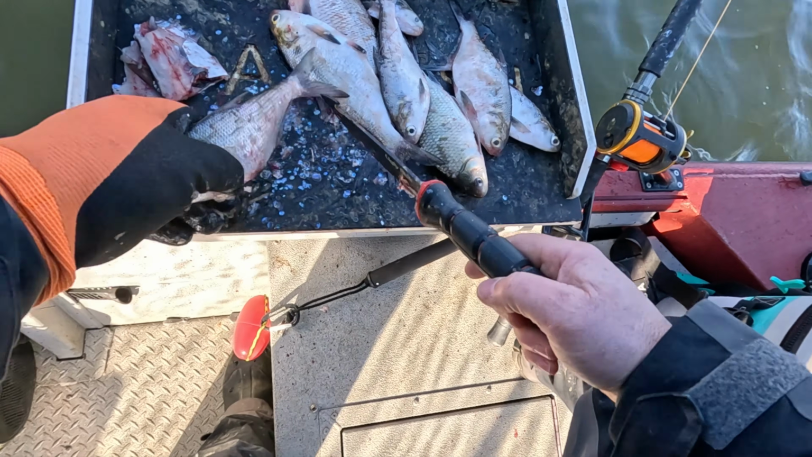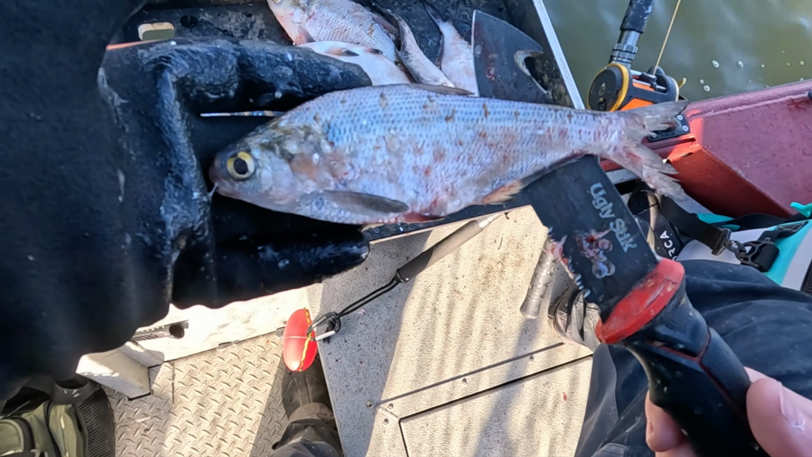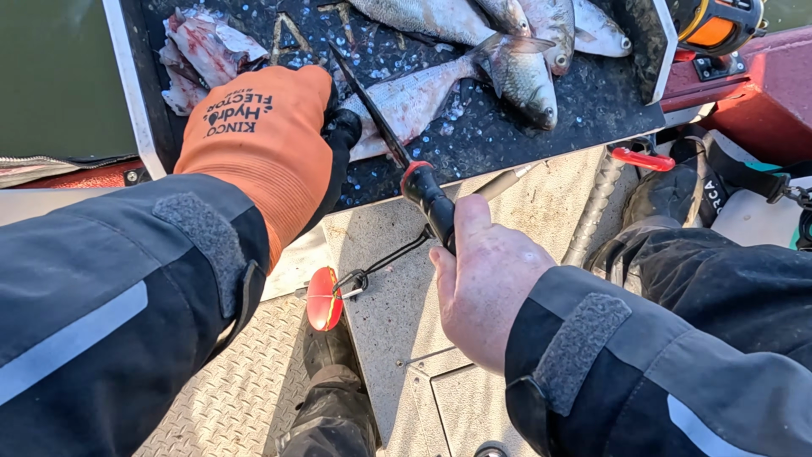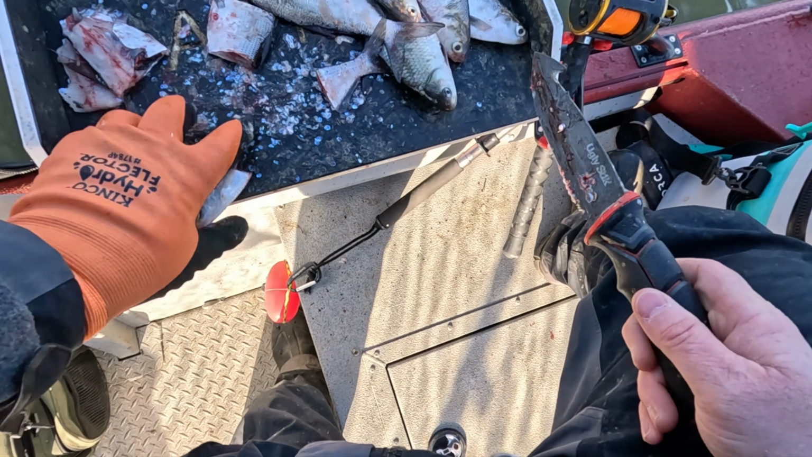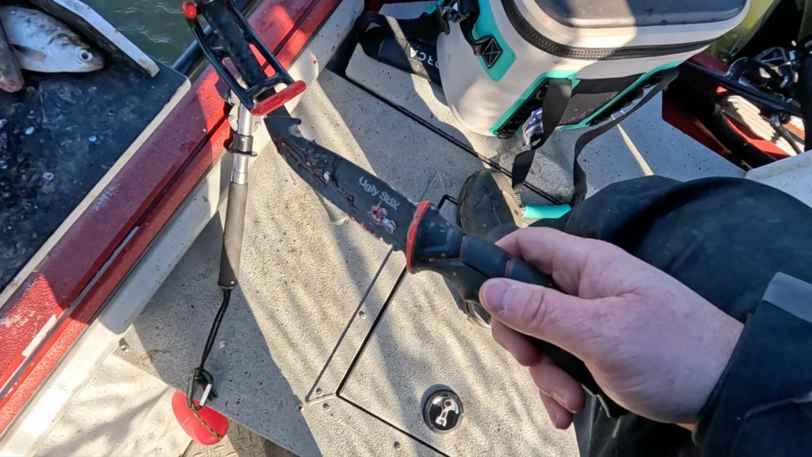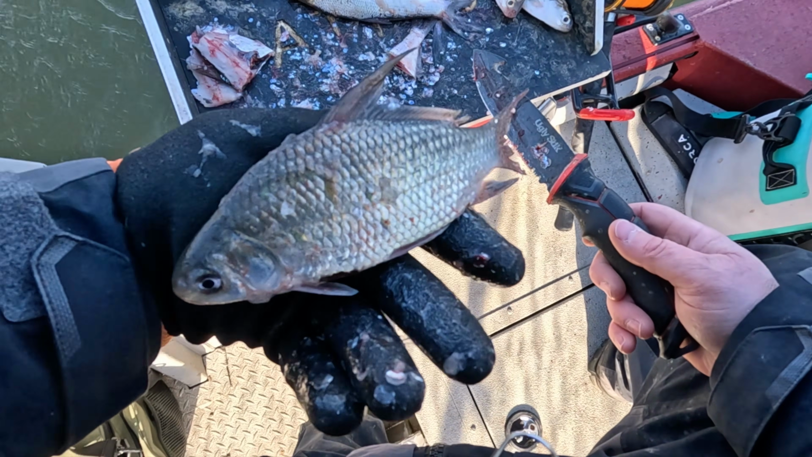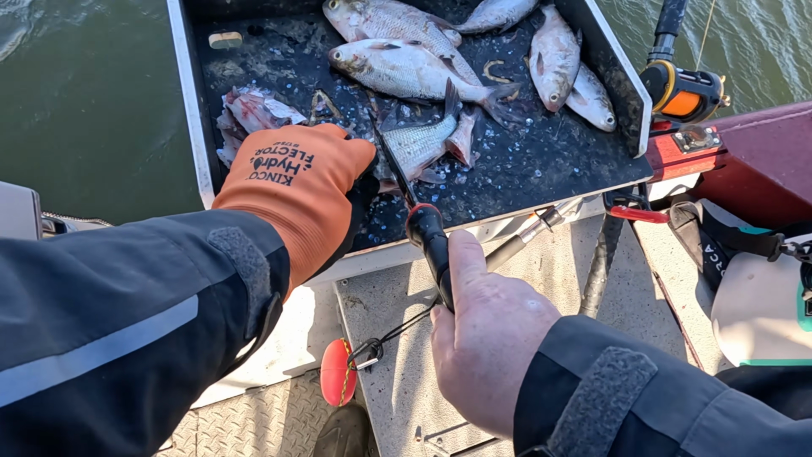All right, the bait that we're using today is just gizzard shad. You can see it. These are probably last fall's gizzard shad. We're just chunking them up in little pieces. We did catch a couple of these little quillback carp or quillback suckers, whatever they're called. We do the same thing with them.